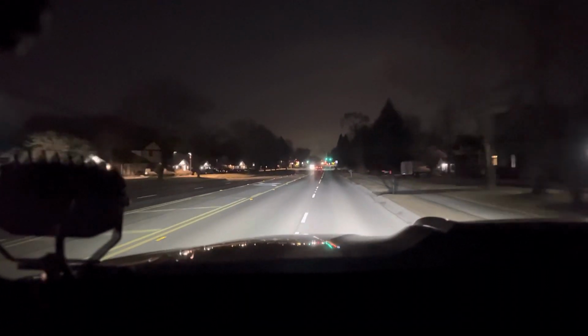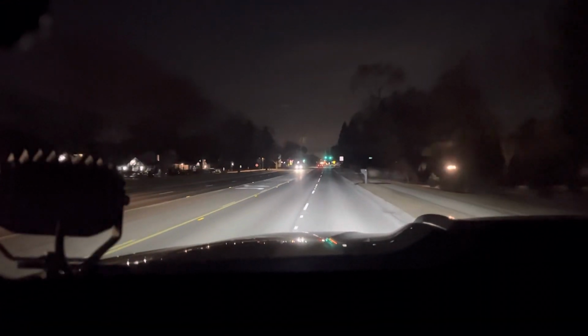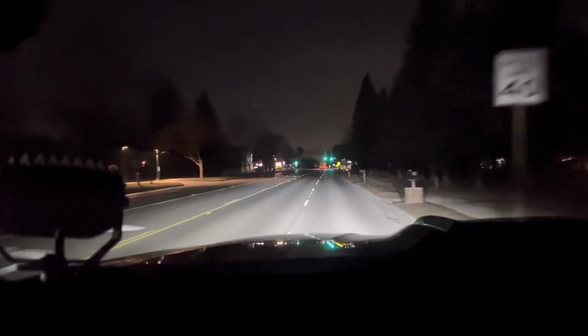Really quickly, I'm going to switch on the highs. So there's the high beams, boom, nothing. I might get flashed because that oncoming car might think I was trying to flash them. No, nothing. Cool. But right now the only thing on is my lows.